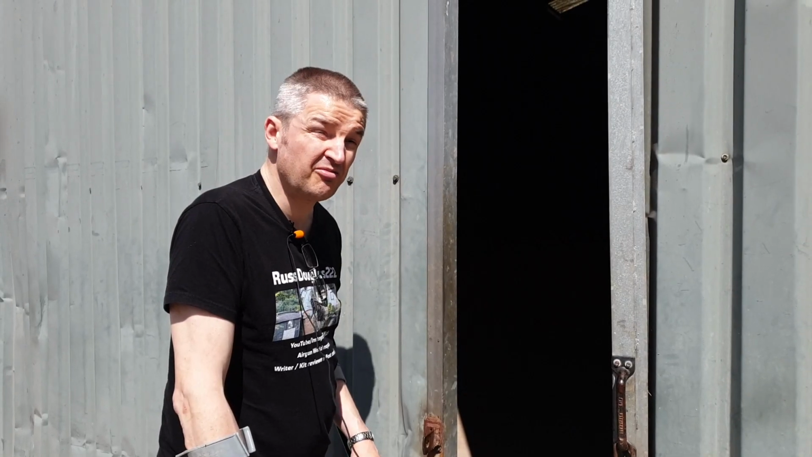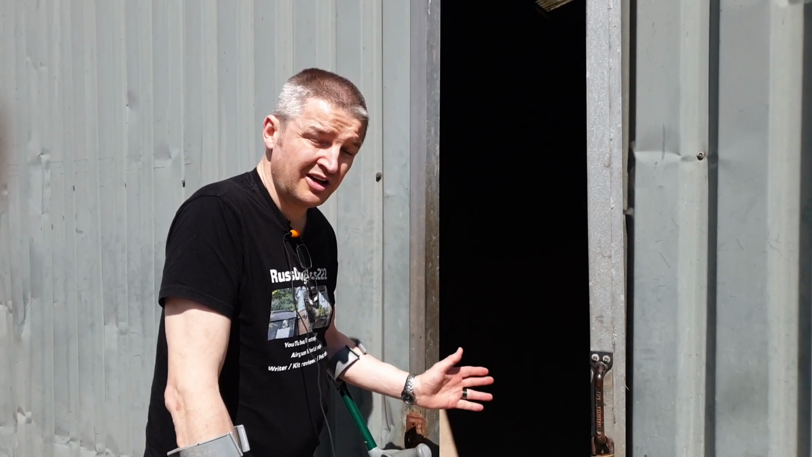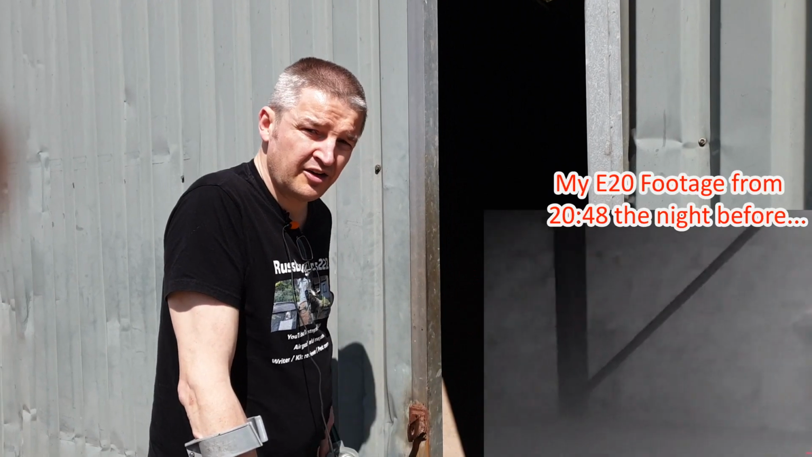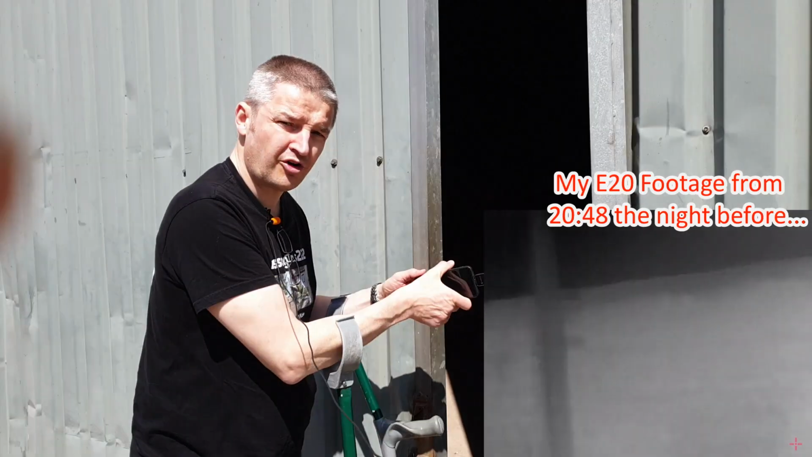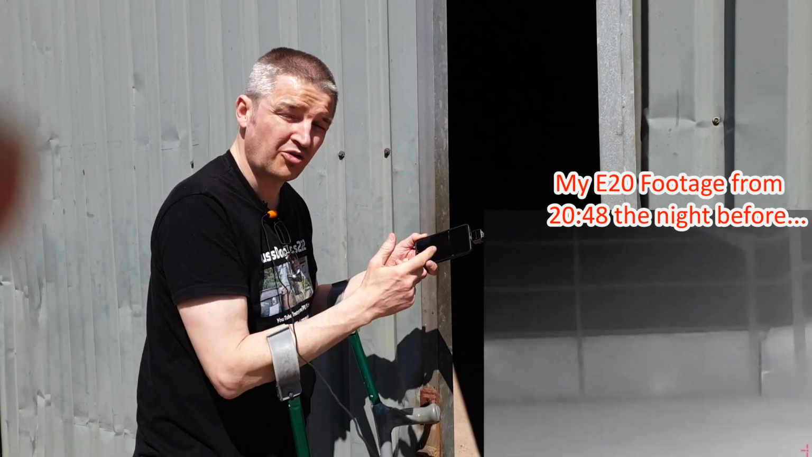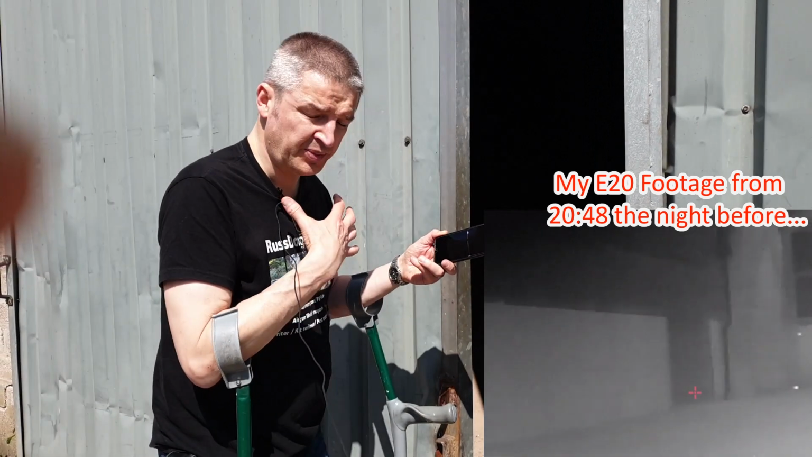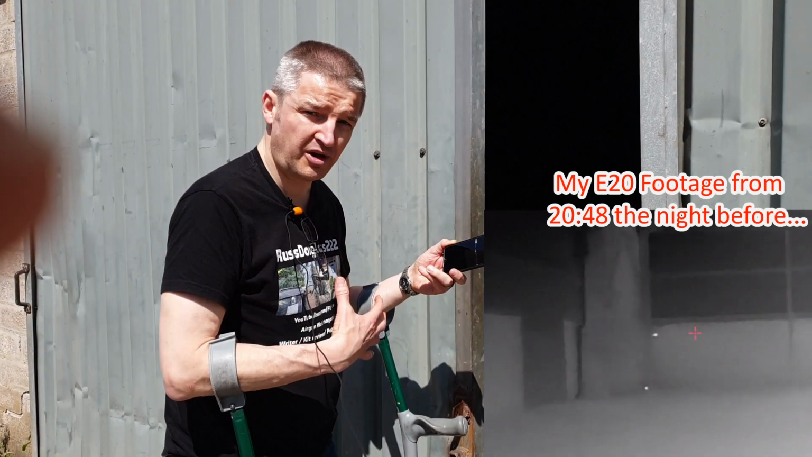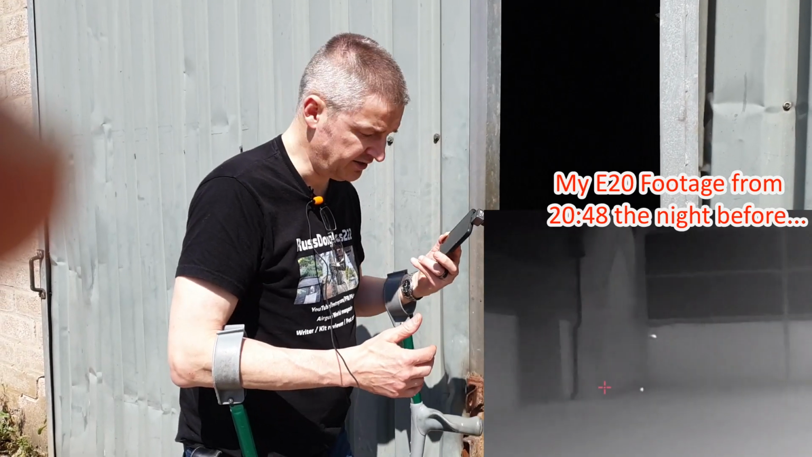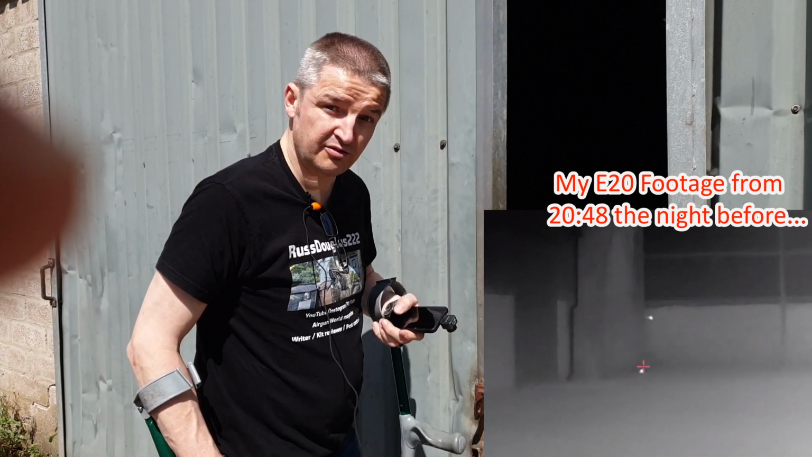So remember, this is just about pitch darkness by now. I crack open these doors, and the barn is empty, but there are rats in there. I scanned with the Explorer E20 spotter and saw 1 rat in the far corner, but I knew there were others in here. So as quietly as I could, I slip inside with the Stellar scope equipped Airmax Krait around my neck, my handy spotter in my pocket, and the new seat I just showed you, and the usual trigger sticks ready to use inside.